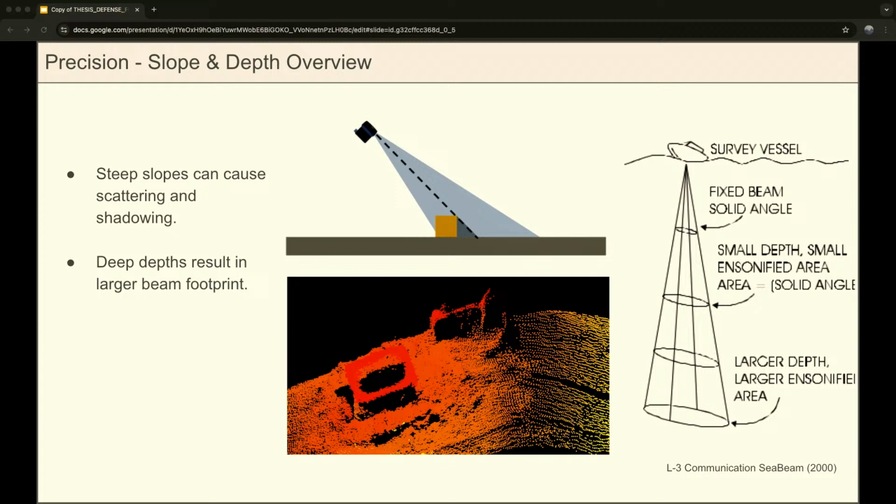And then the other big one is the depth of your survey area. So the further away your signal travels, the more dispersed it'll be. So in a deeper survey area, you'll get this larger beam footprint on the seafloor. So that's going to reduce your density.